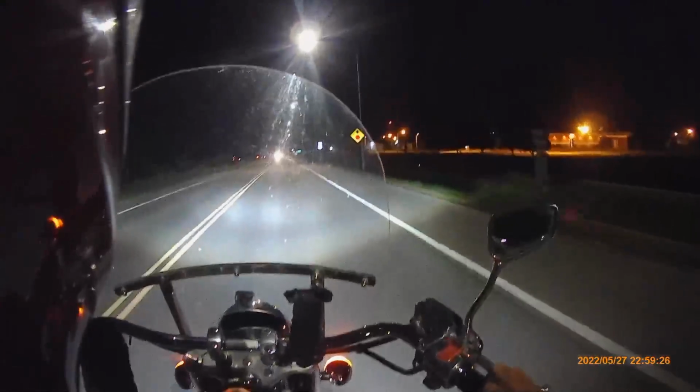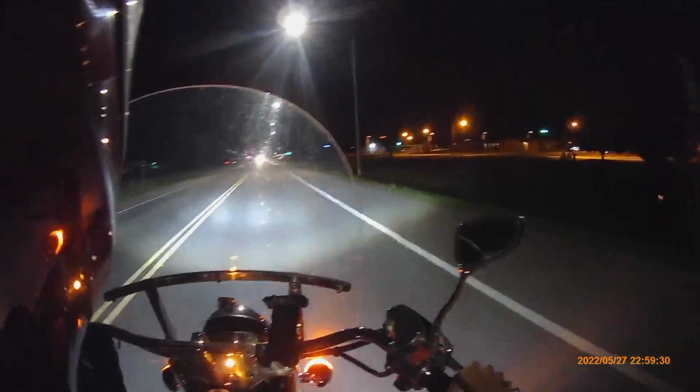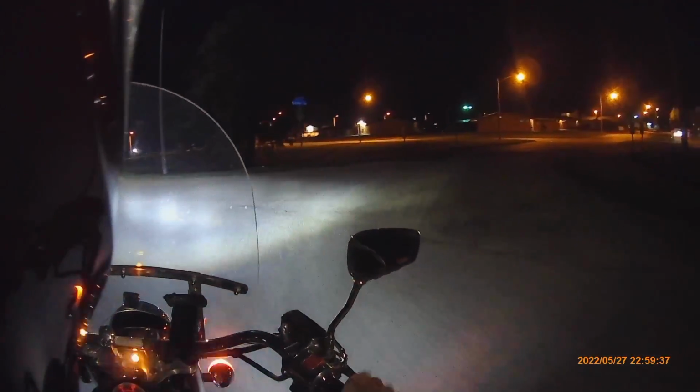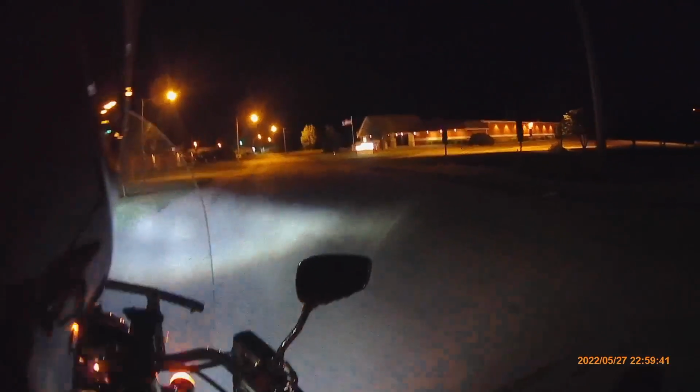Hate this intersection, so I'm going to turn off of it. A four-way stop that nobody knows how to use. Seen a couple people get killed here. I'm on the wrong side of the road.